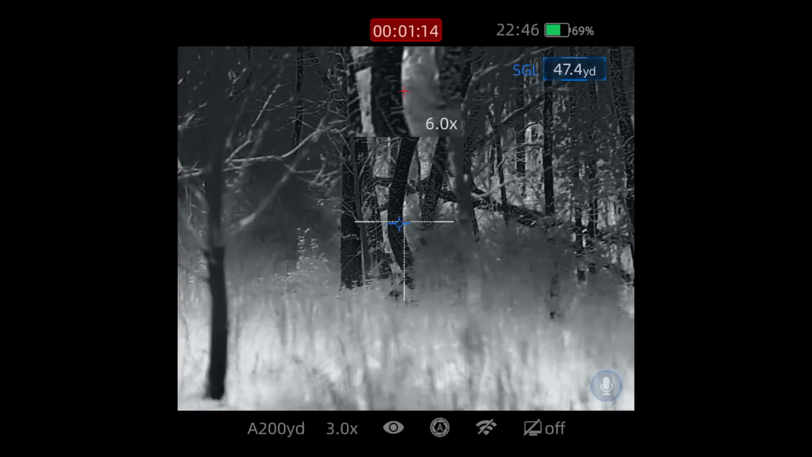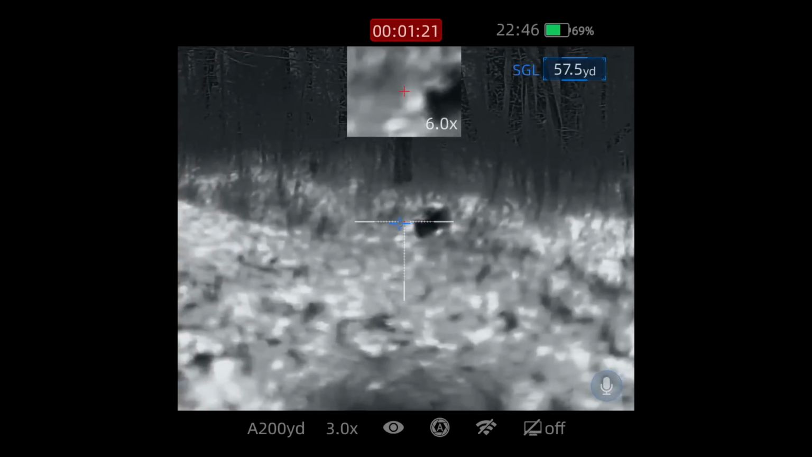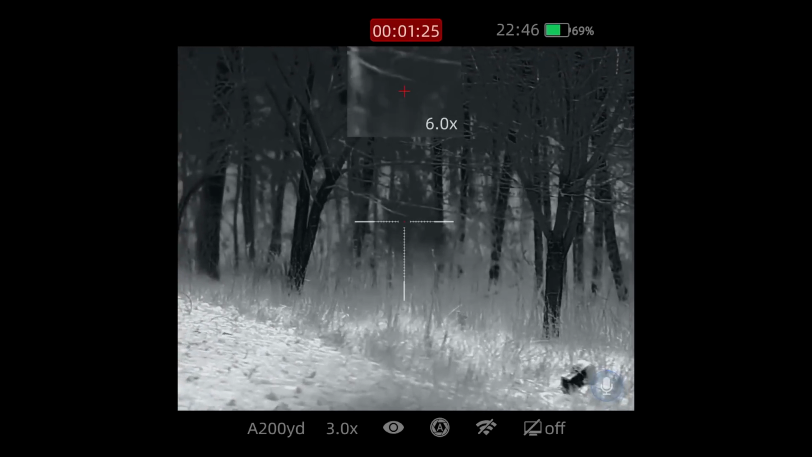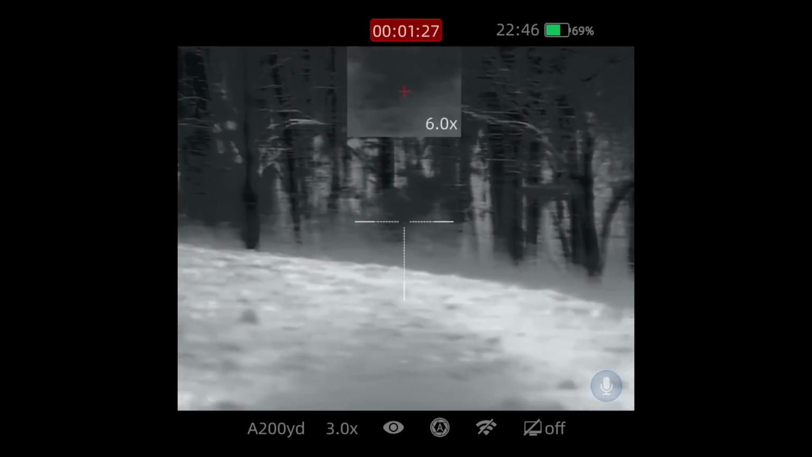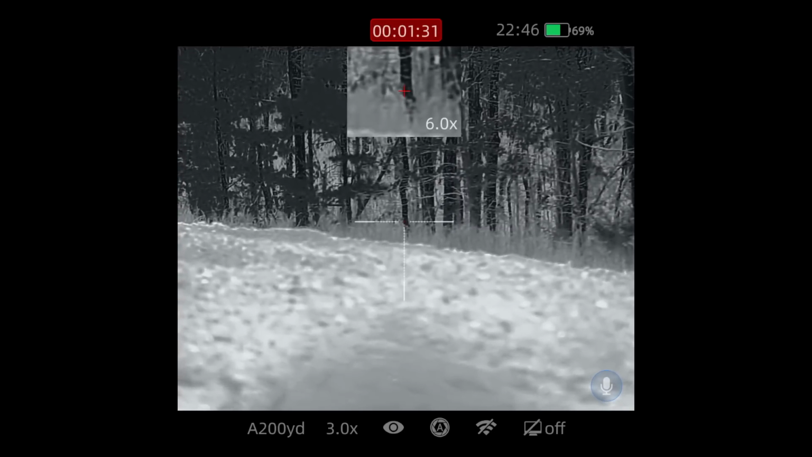I'm trying to see what that tree is right there. That tree's 57 yards right on the edge. So I've got the Fox Pro right there. So you can tell kind of how tight quarters this place is right here. But landowner says he's been hearing them, so we're gonna give it our all right here and see if we can make something happen.